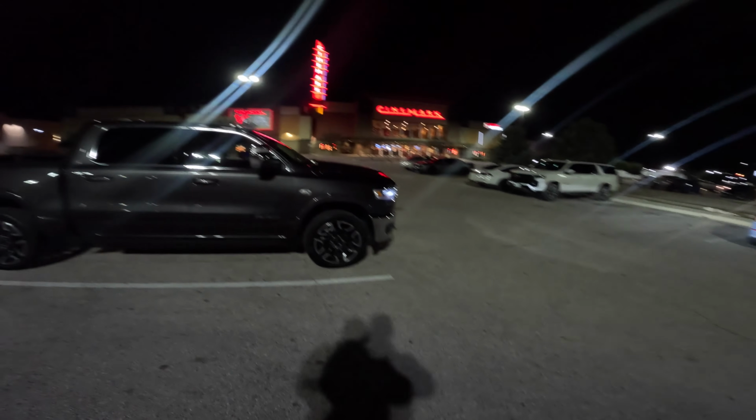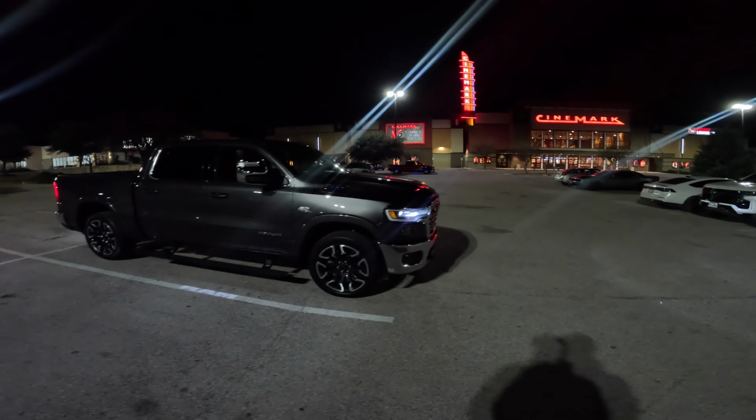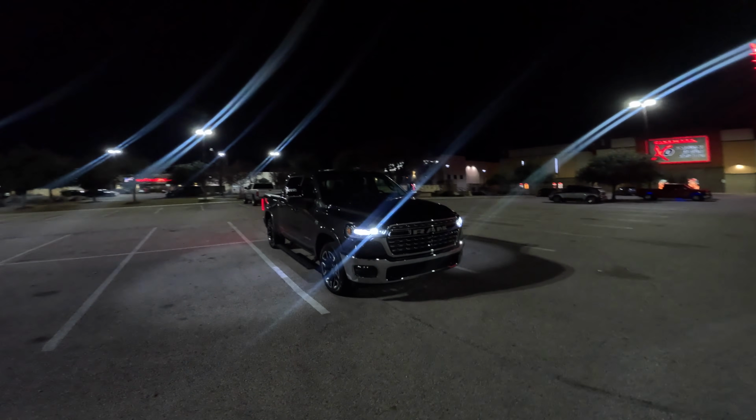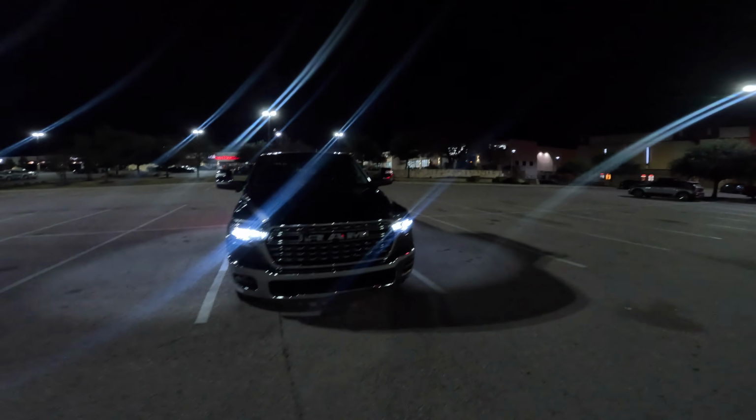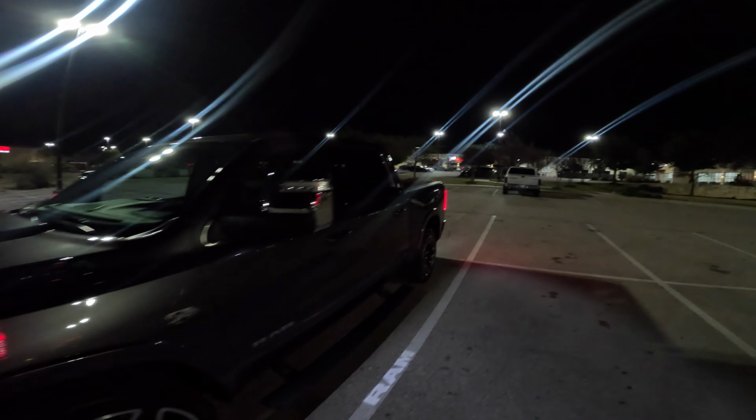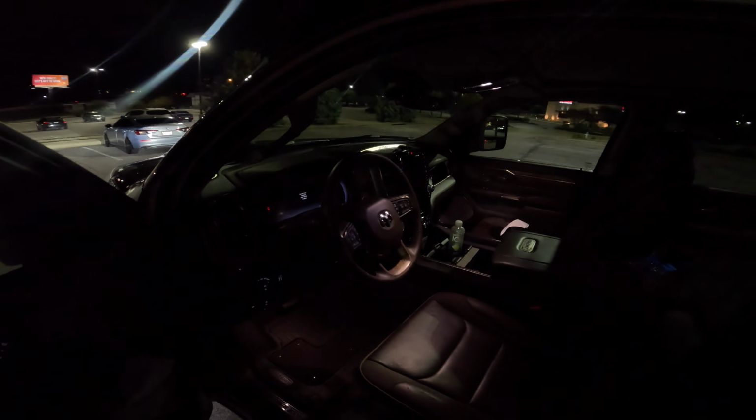We do got a check engine light that just came on this thing actually, but just want to give y'all a quick walk around, nighttime, a little nighttime drive. I'm not gonna do much talking in this one, but yeah, the check engine light came on, so not sure what's going on, but we should be okay.